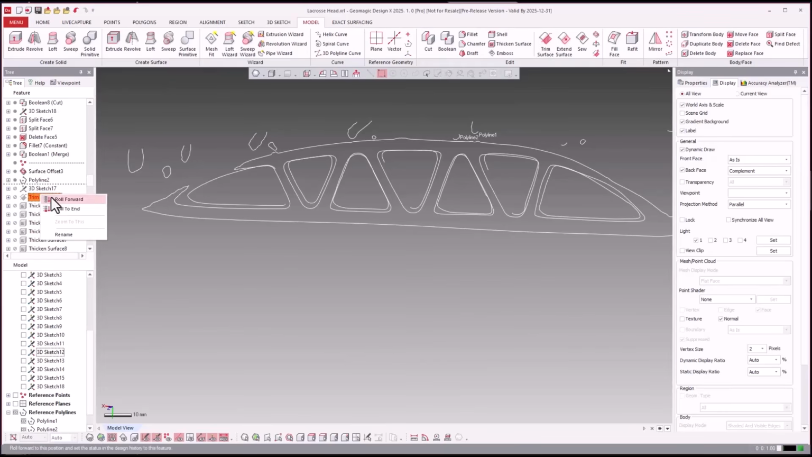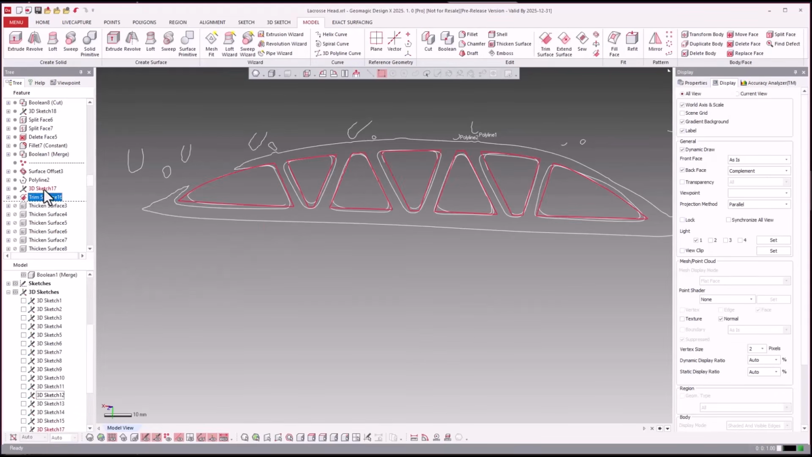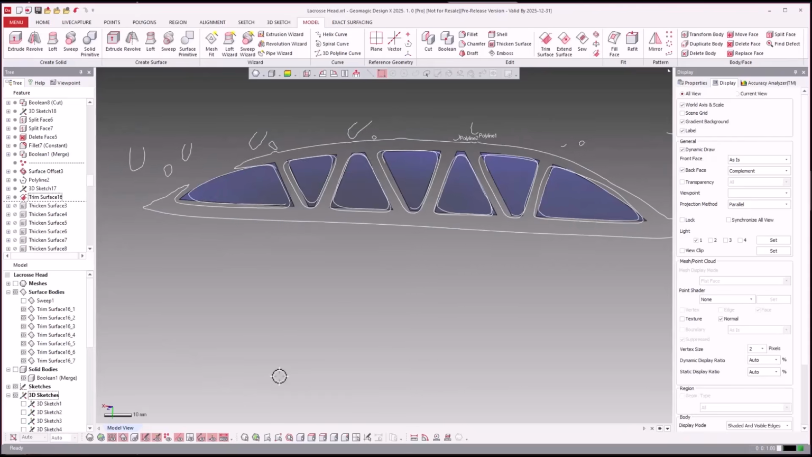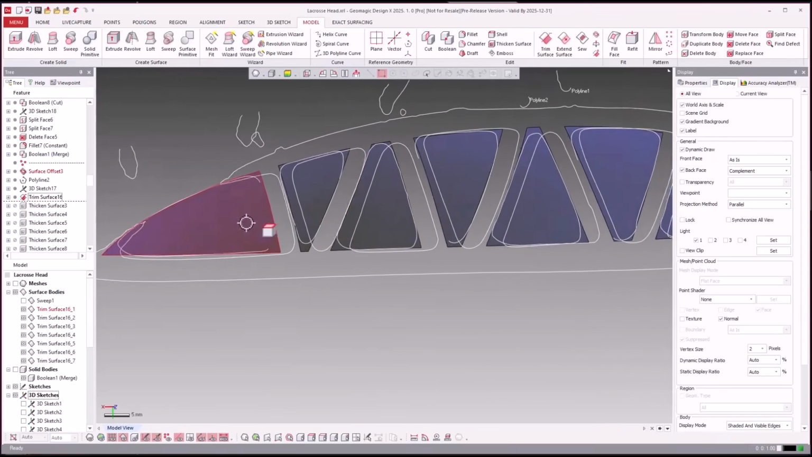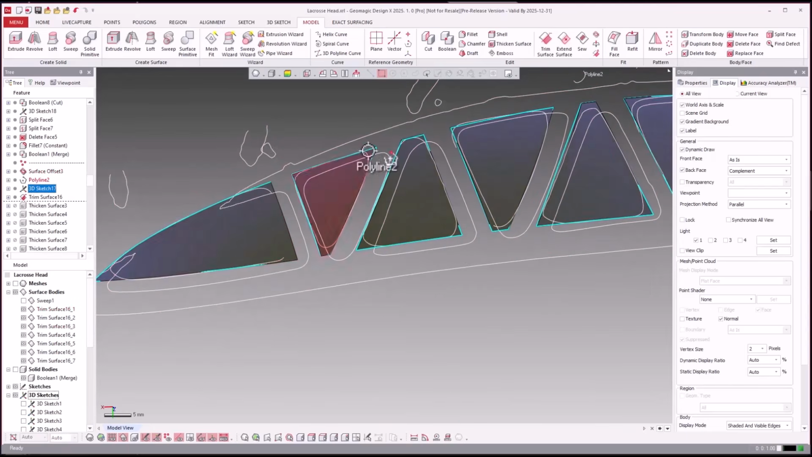And you see what we're going to do is we're going to then trim the surface with these 3D sketches. So come up here, turn on our surfaces, trim that surface with our 3D sketch that we drew from these reference polylines.